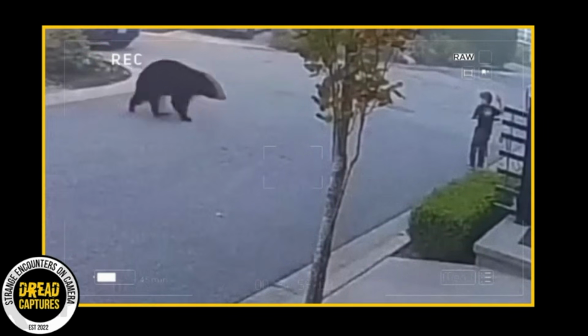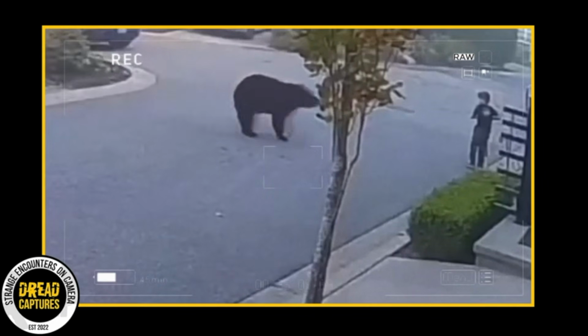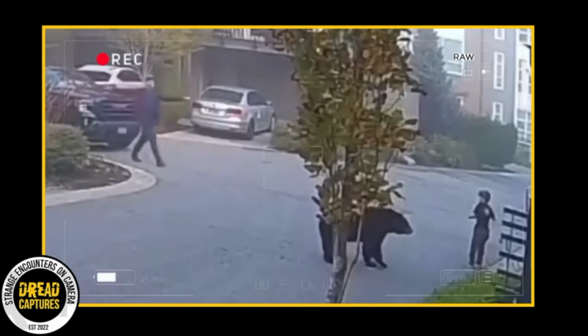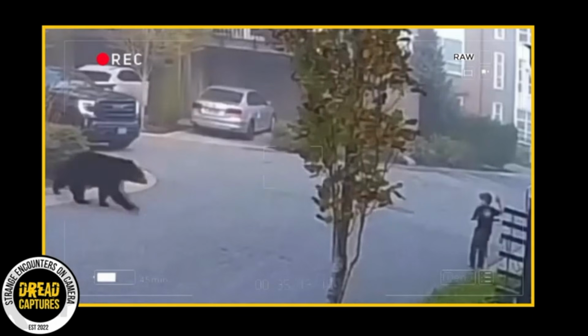Oh my goodness, this is not what you want to see. Holy heck. This kid is caught on film as a sitting duck to this big old black bear that has wandered into a neighborhood. All of a sudden, a man appears and scares the bear off. Wow, that poor kid, man, I know he was terrified.